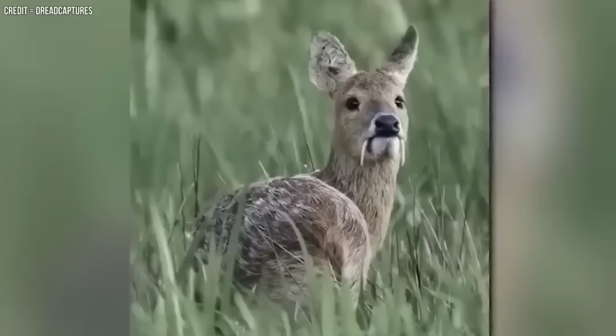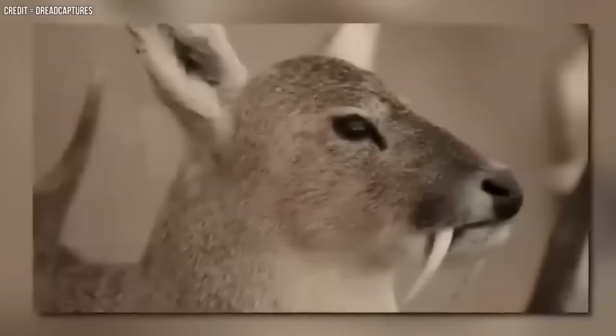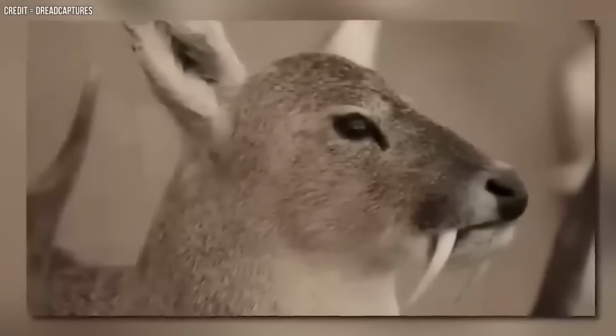The Chinese water deer are small animals that look like any other kind of deer. However, they have huge teeth that stick out of their mouths and look like tusks. Some people call them vampire deer as well.